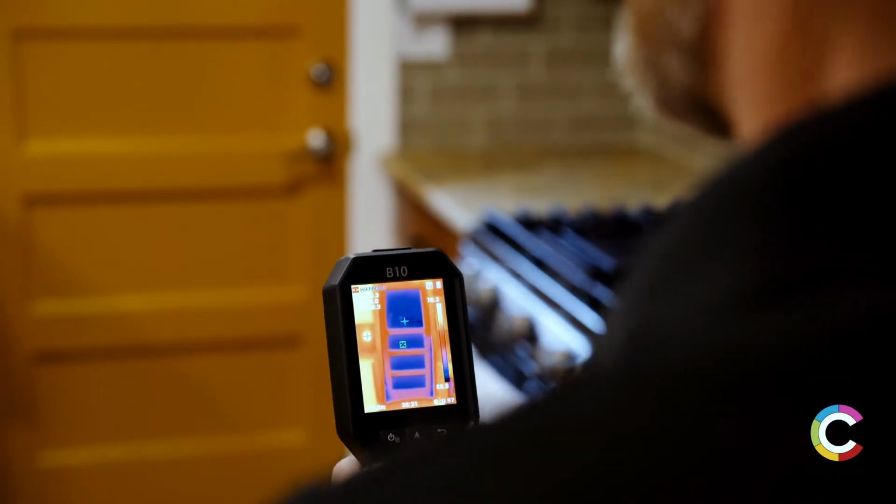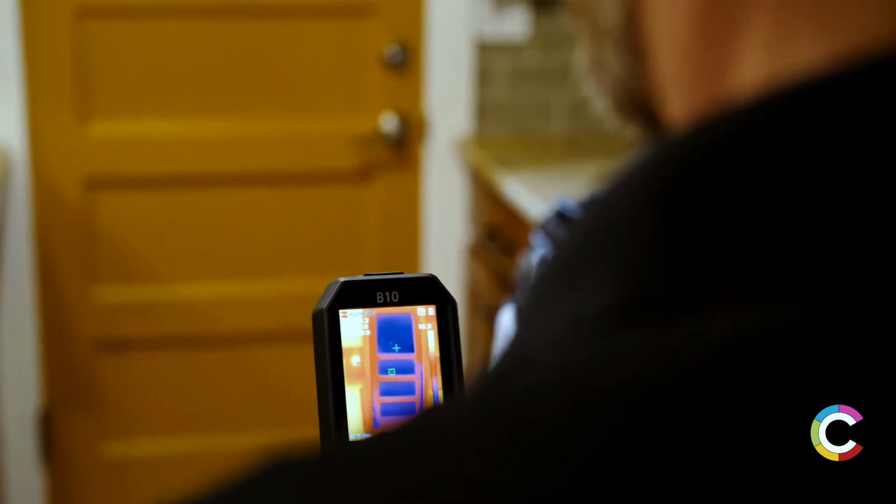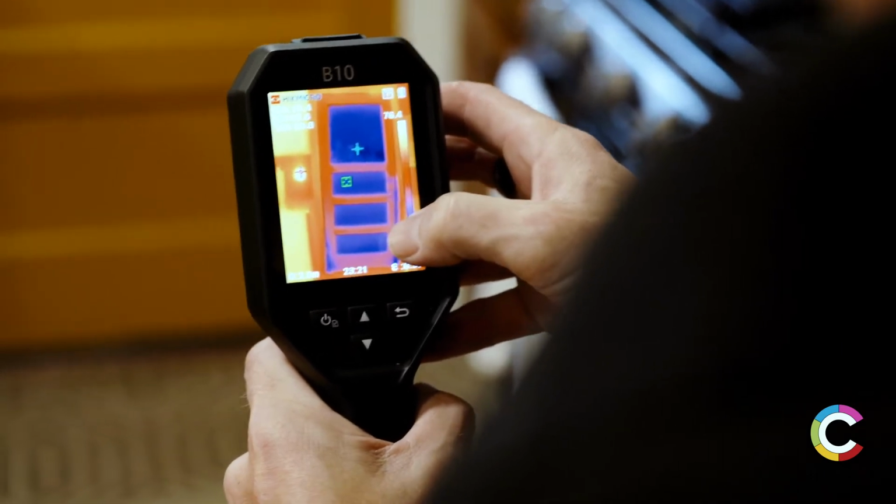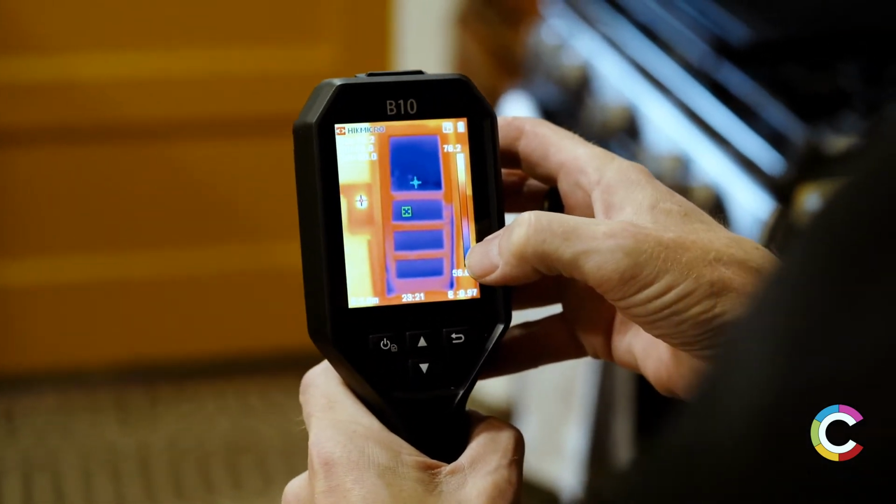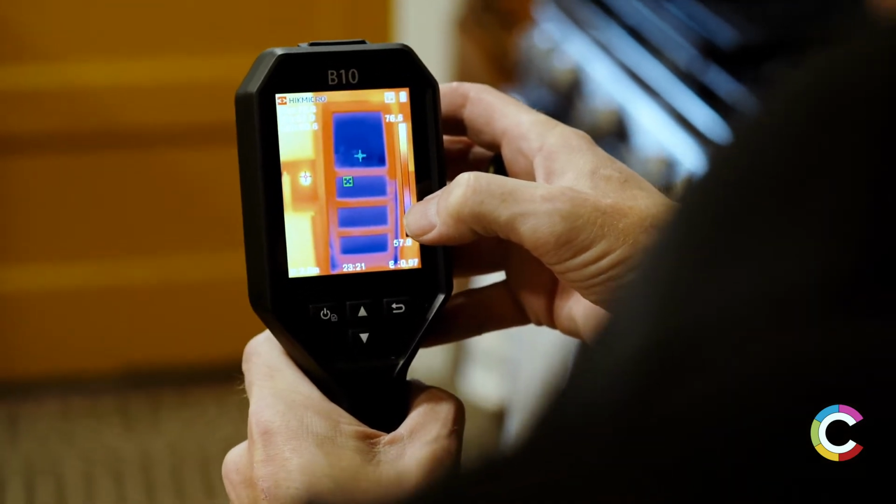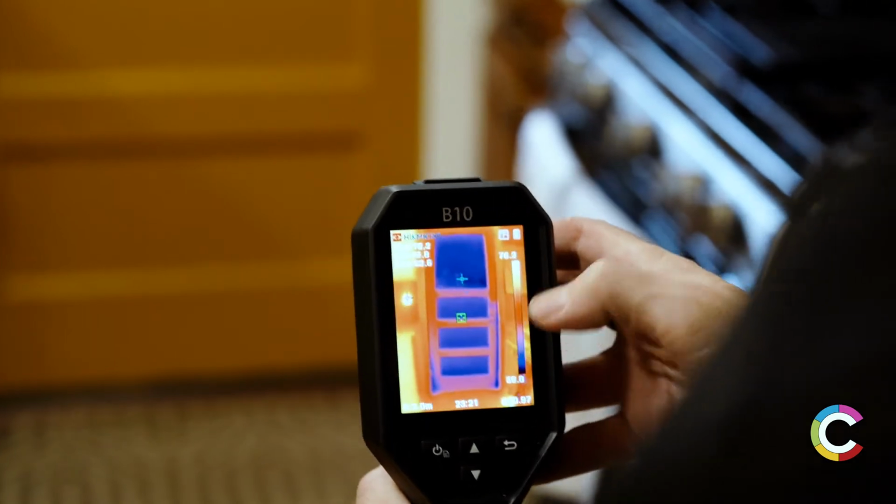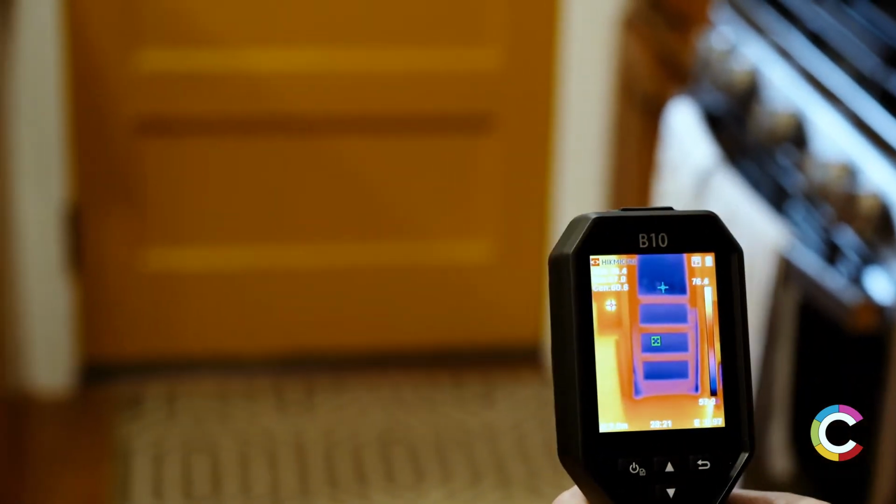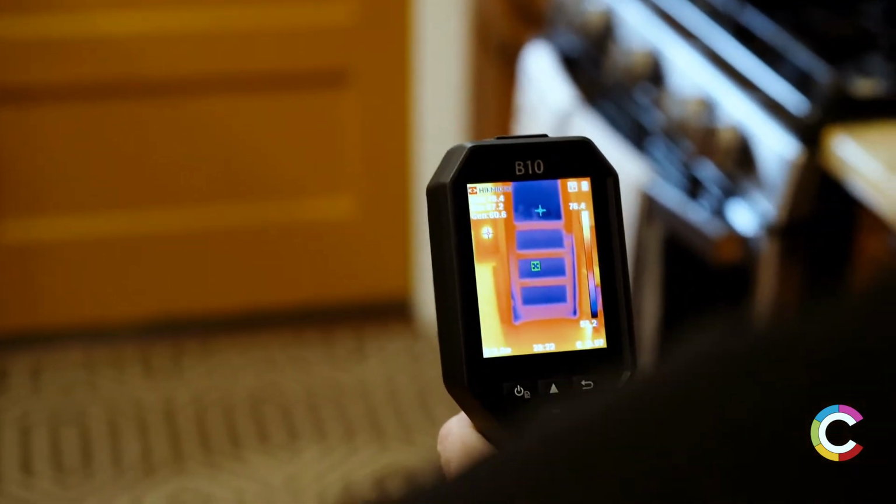Okay, here we're in the kitchen, and the exterior door is an old wood paneled door. And you can see dark purple on the edges. We have a little bit of gap in the door. Not too bad though, but we might want to take a look at those door seals, see if they're old, maybe compressed, and see if we need to put in new so we can keep this cold air from coming in. Looks like the threshold is in really good shape, no cold air coming from down there, and that's usually the big spot where the cold air will come in.